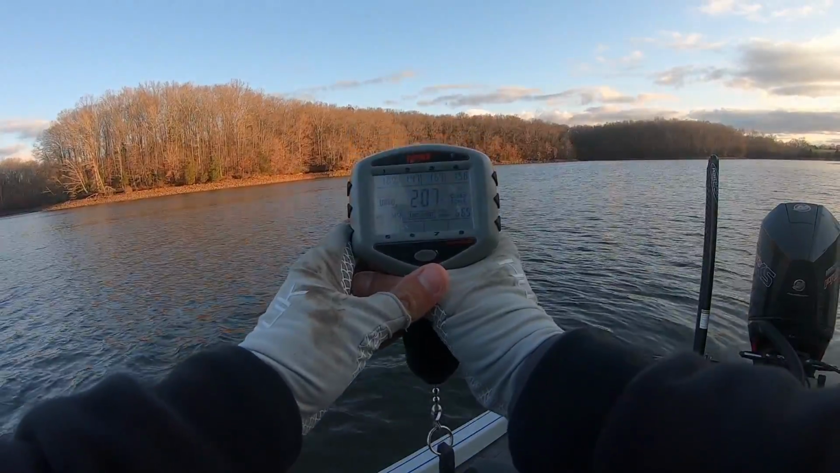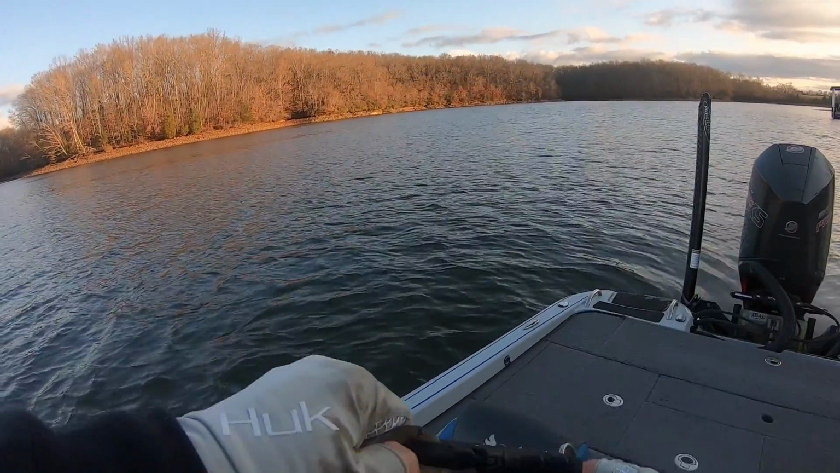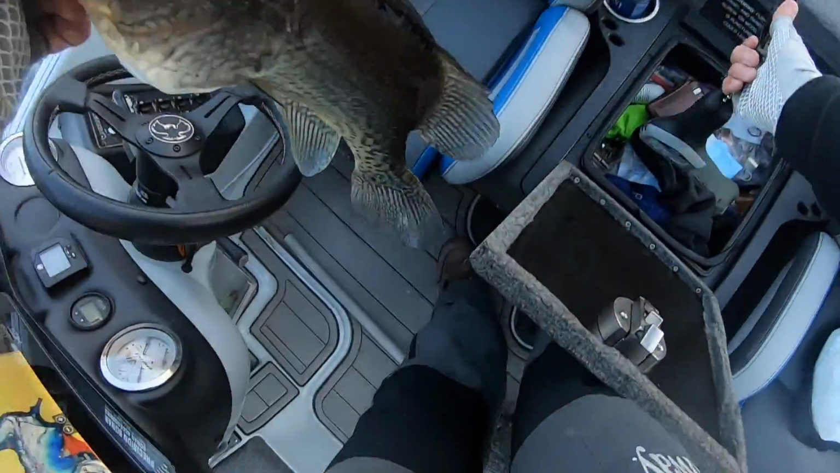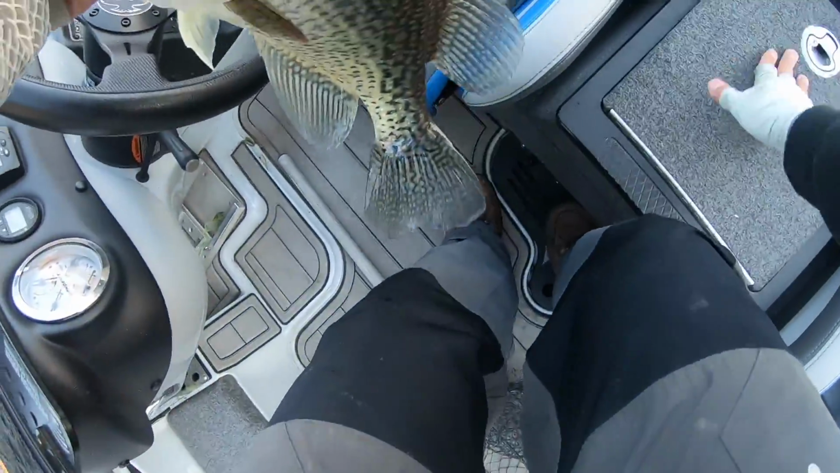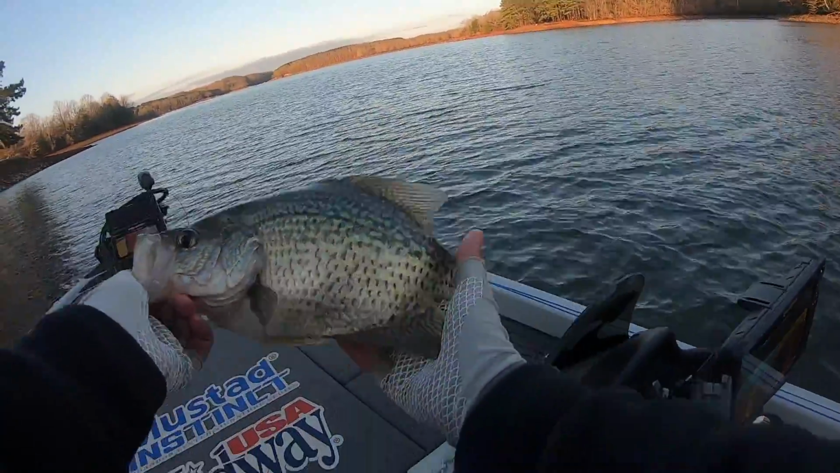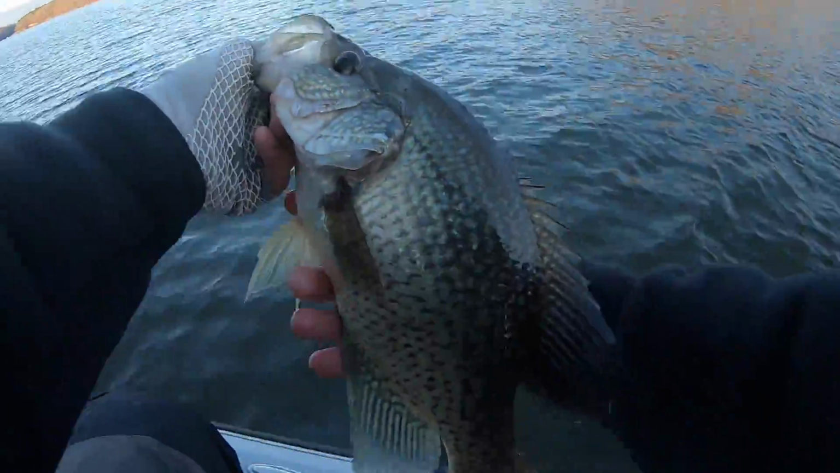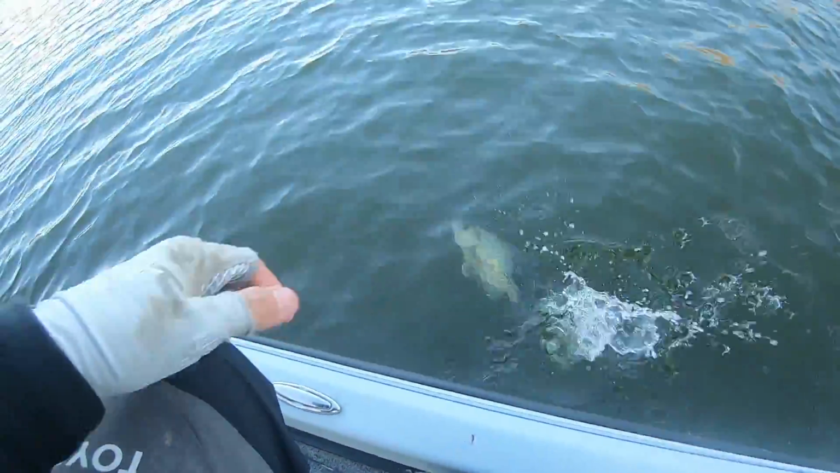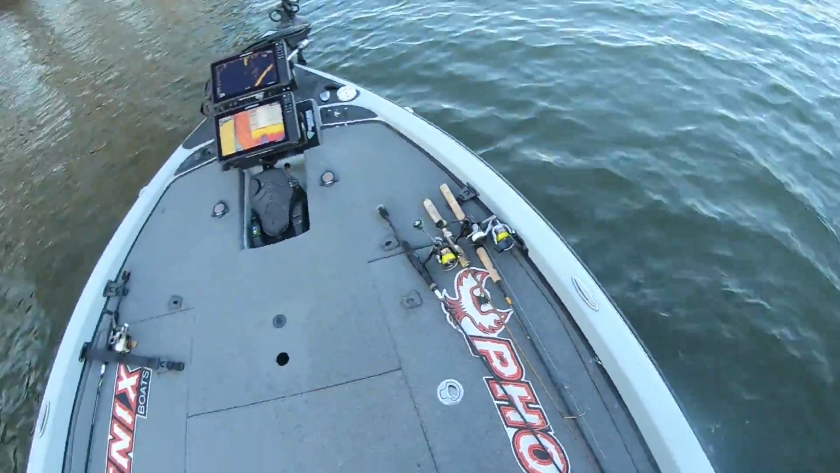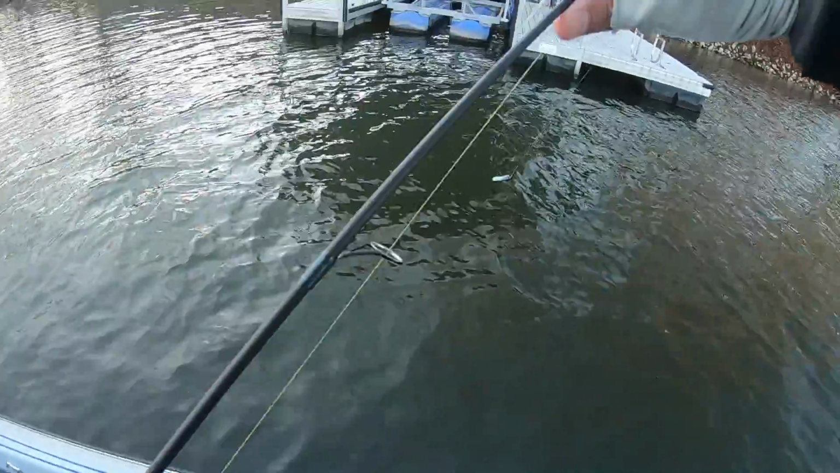Wow. 209. First bite of the morning. First good cast of the morning. Big old black nose crappie. God, that fish is pretty. Let's let her go. Back in there, girl. Well, that was cool. Get back in there and get another one.